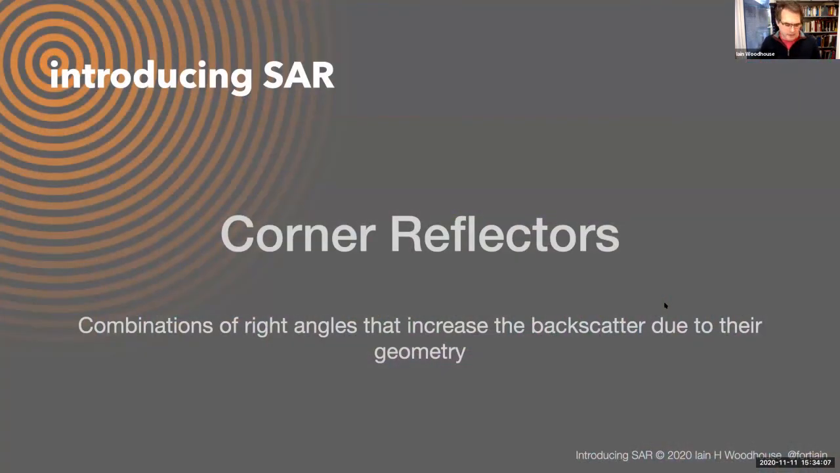Okay, so this is one of my favorite topics, and I've created some new animations for you because it's quite interesting how corner reflectors work, but also how they turn up in nature. Corner reflectors are essentially a consequence of two planes.